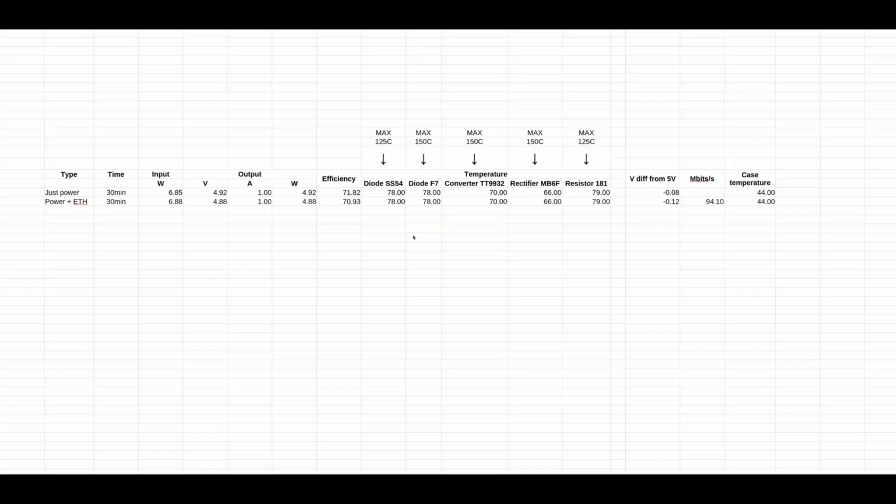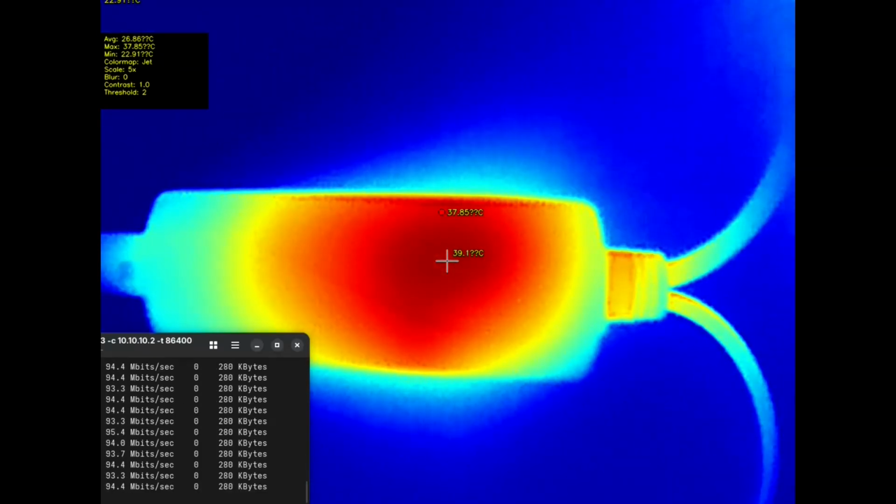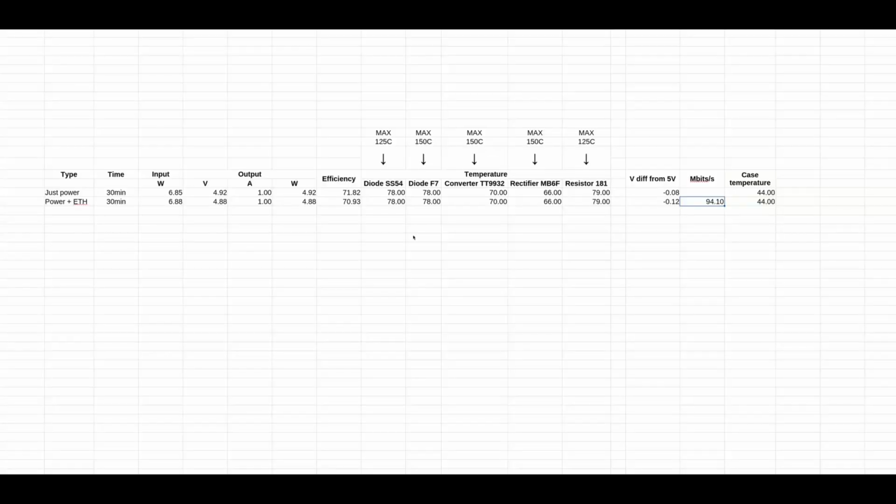At 1 amp, the voltages are great. Still the 2% low from 5 volt, but still great. The efficiency is around 70. Still, the temperatures inside are great. The case temperatures are still good. Still almost 100 megabits.